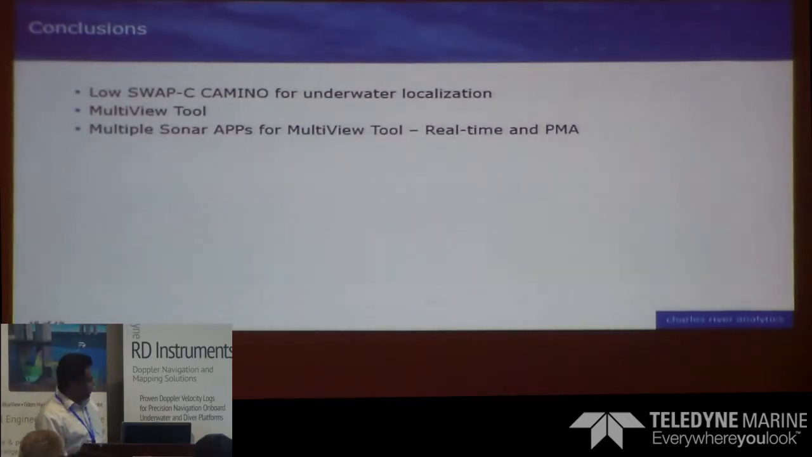We have also developed, as I showed you, the multiview tools, which will enable you to visualize data in real time, and also have capabilities like mosaicking so that you have a better idea while you operate. These are some of the products that I could talk about, but there are many, many products, especially the ONR UCCI program. We are one of the primes for the UCCI program, and I'm happy to discuss any topics that you would like to discuss.